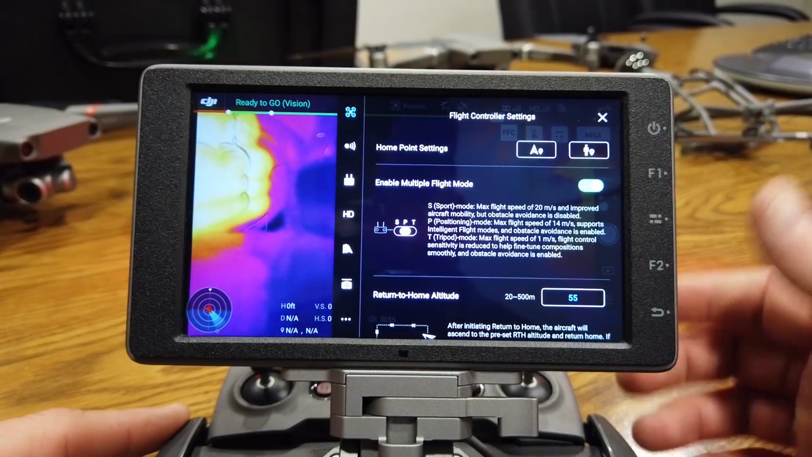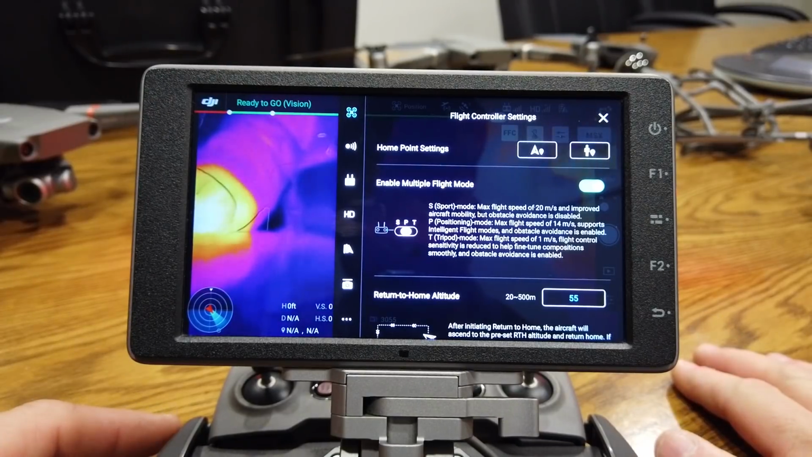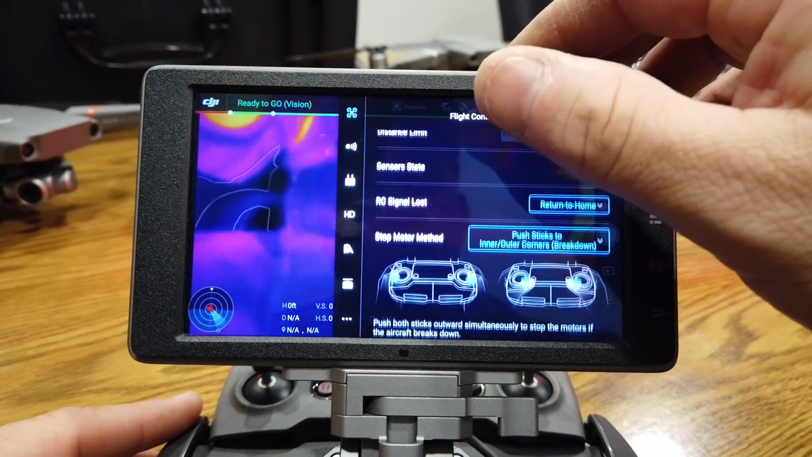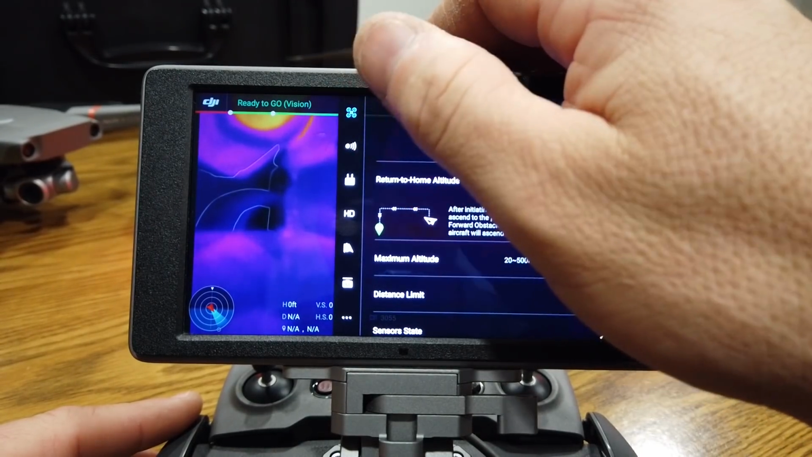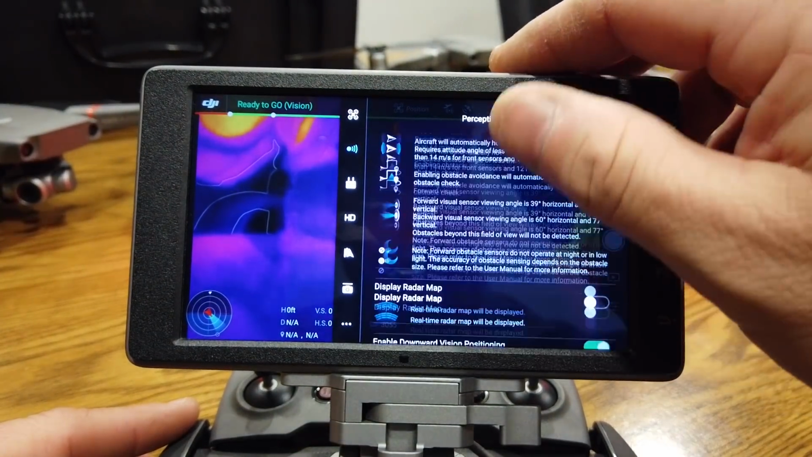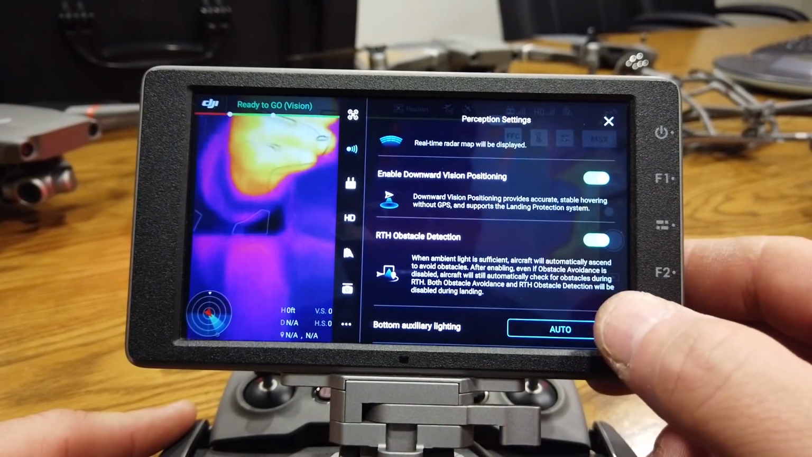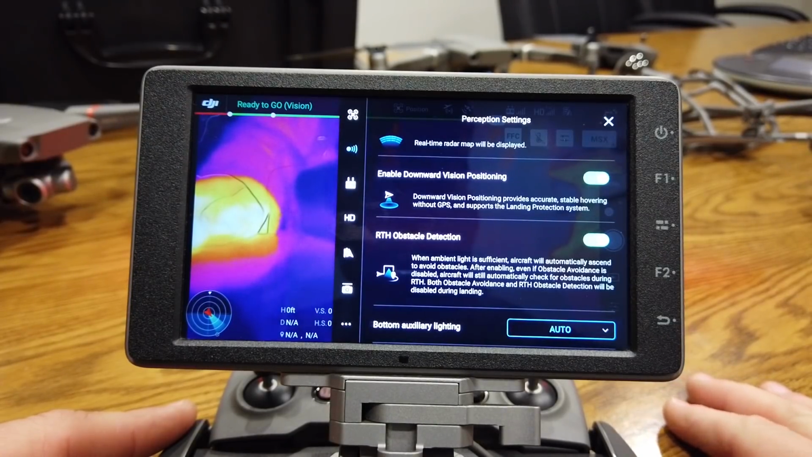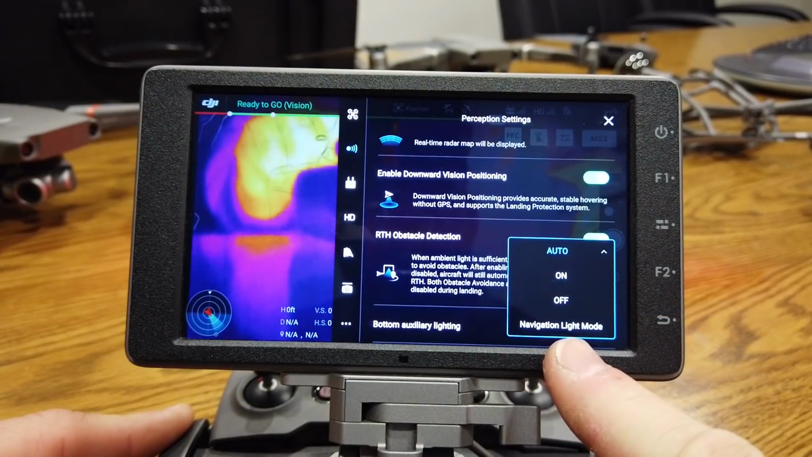I'm also not going to go through a whole lot on your regular controls because that's going to be in your owner's manual, and also anybody that's flown anything DJI is going to be very familiar with all these controls. There is one thing that I want to point out that's actually really neat though, and these are on the Enterprise Mavic 2. It's only available on those. See this bottom auxiliary lighting. So on the Mavic 2, both the Zoom and the Pro, you have auto on and off. On the Enterprise Zoom and the Enterprise Dual, you have navigation light mode.